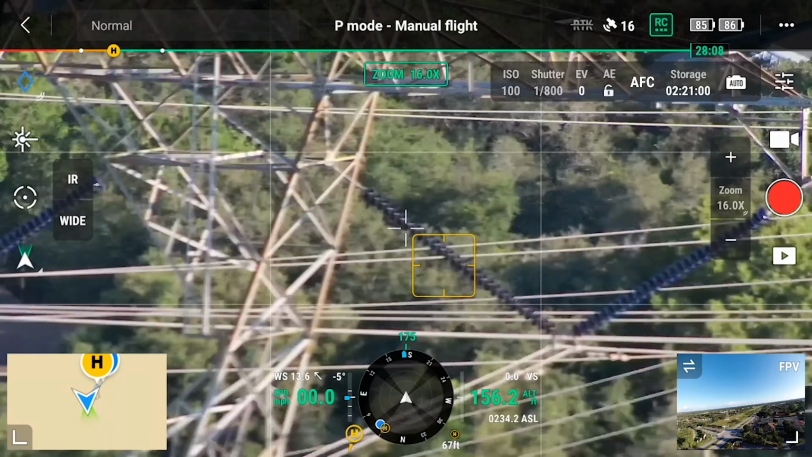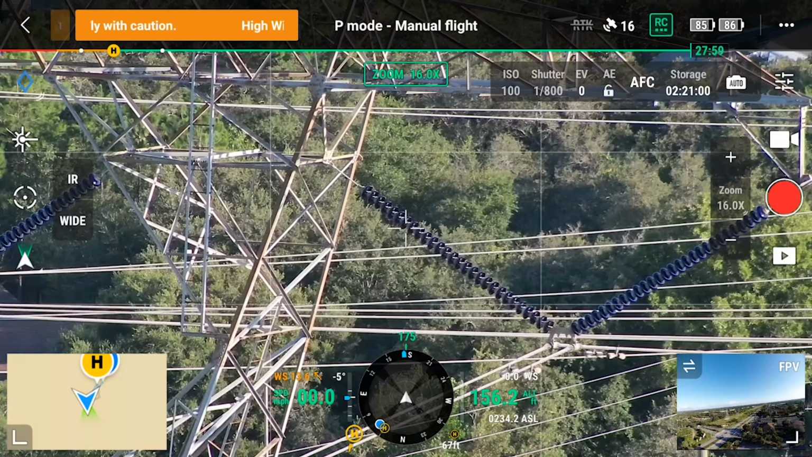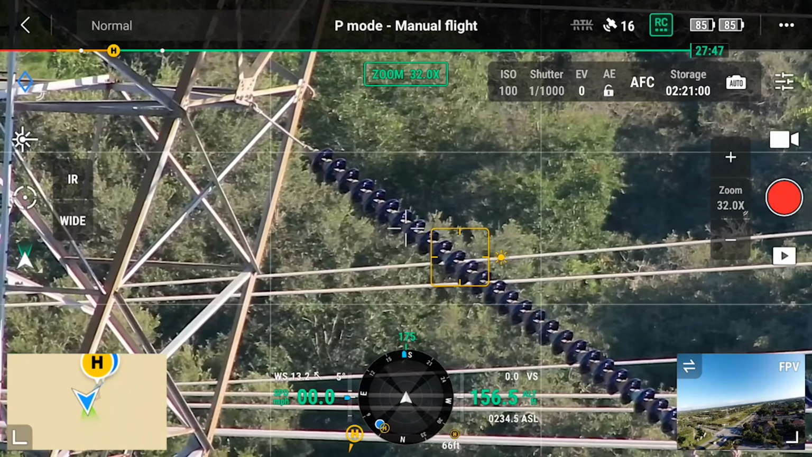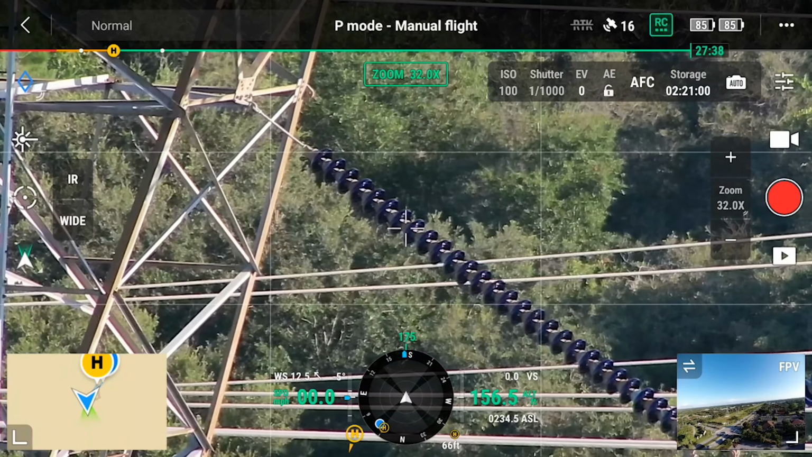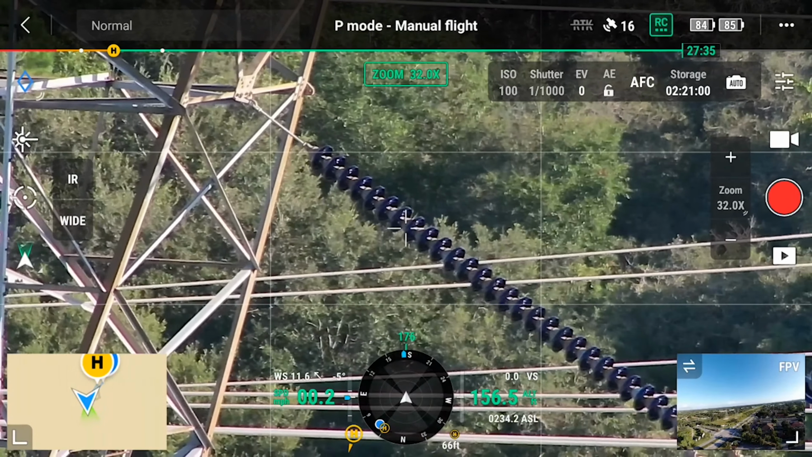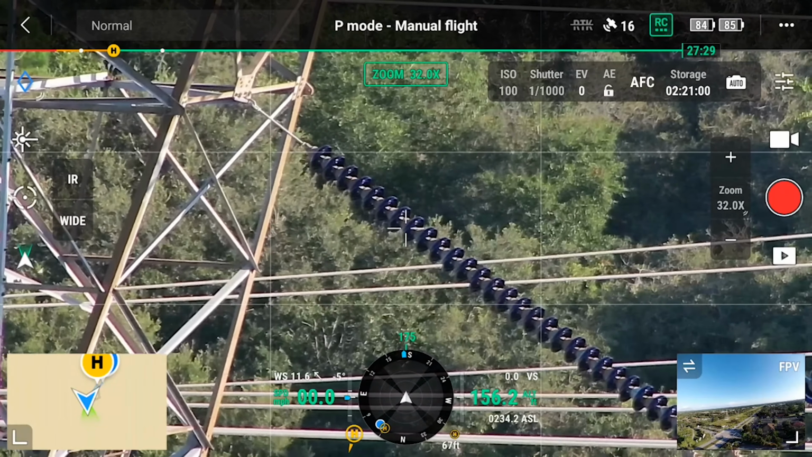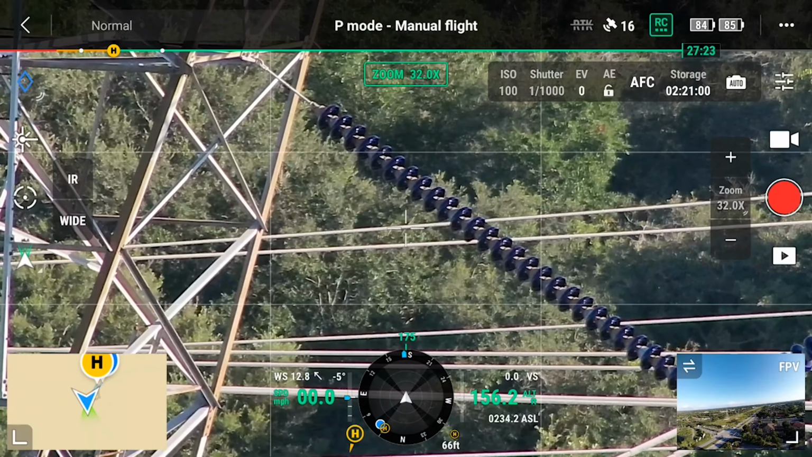And you can see wind velocity. It's really not that windy. All right, let's zoom in a little bit more. So that's 30 times, and it's getting a little bit weird with the focus. There it goes. So you can see right here, for me, this is perfect. To be this far away from those lines and to be able to zoom into them and still be able to make out an insulator, and then to just be able to scan, taking my right wheel and scanning left and right, helps, because I don't have to actually move the drone.